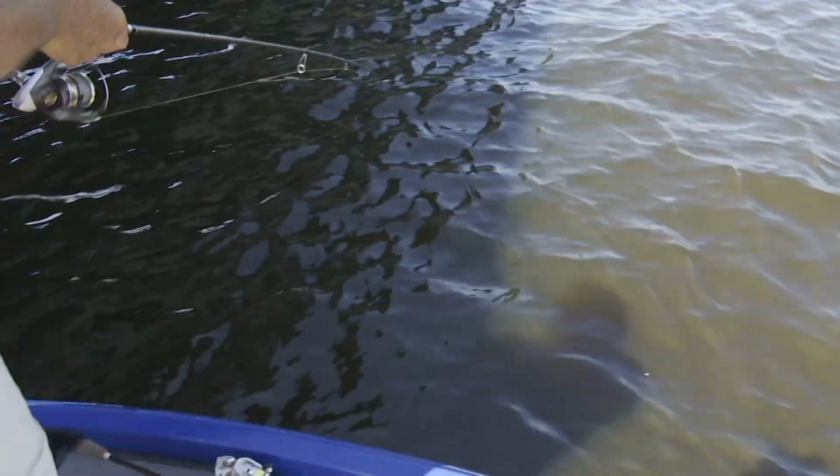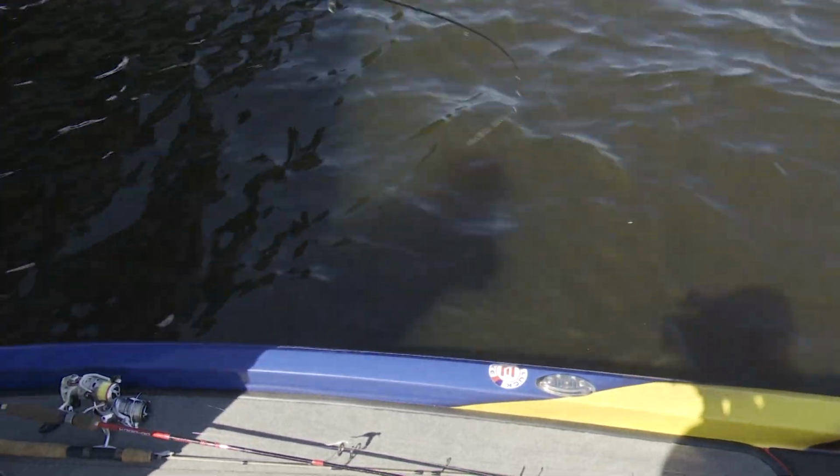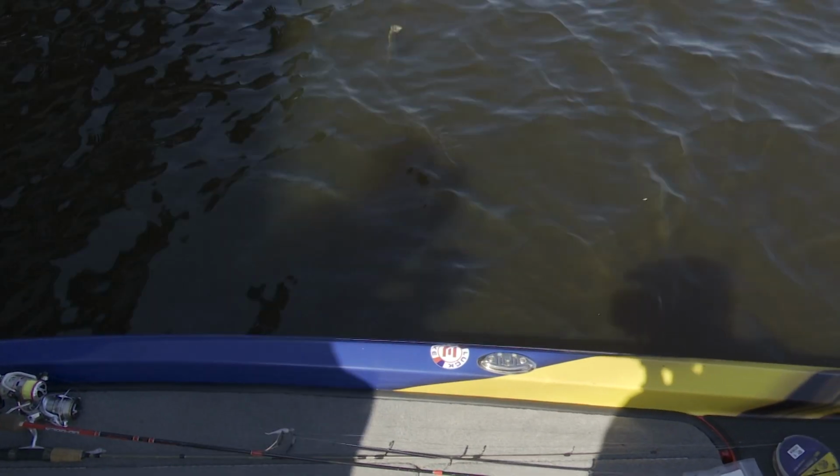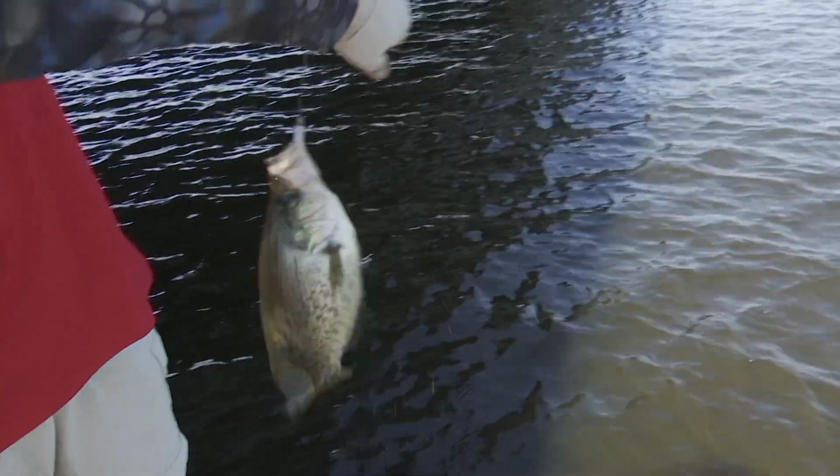My God. Boy, you got to find a piling that's got several fish on it, and it doesn't have a school of the little ones. We found schools of little ones also. Fishing in the shade. Yeah. That's another nice crappie. Nice one. That's a good one there, brother. You got a nice crappie.